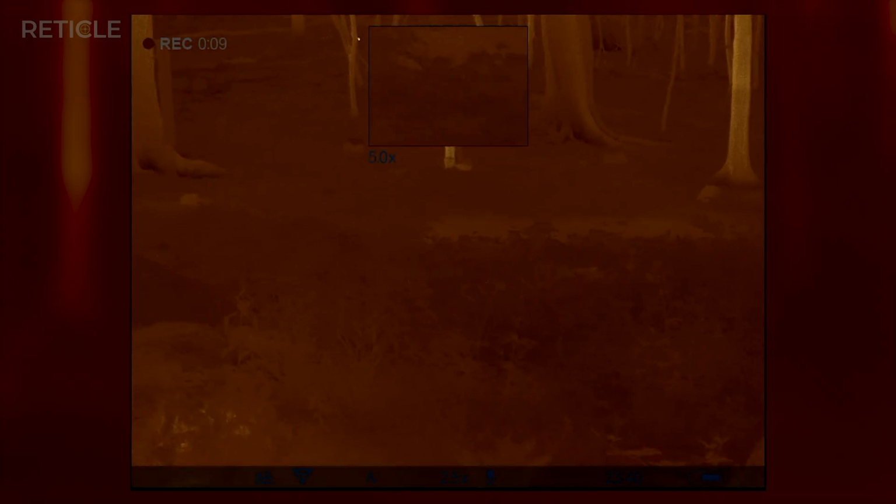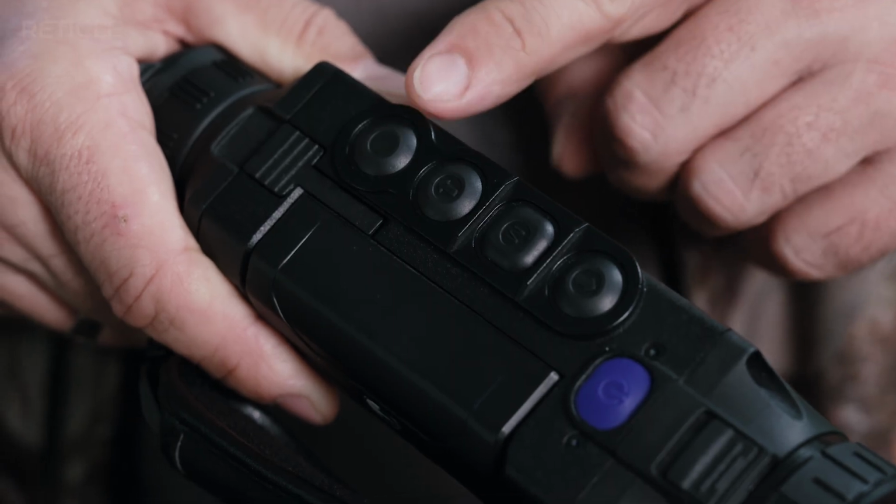It's got digital zoom up to 20 times plus a picture-in-picture zoom option. Personally, not my favorite, but some folks might like it since you don't have to keep pressing the zoom button in the back all the time back and forth.